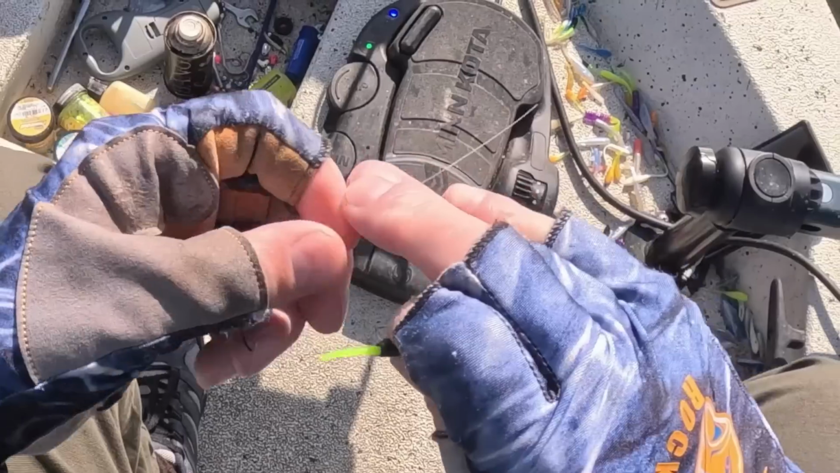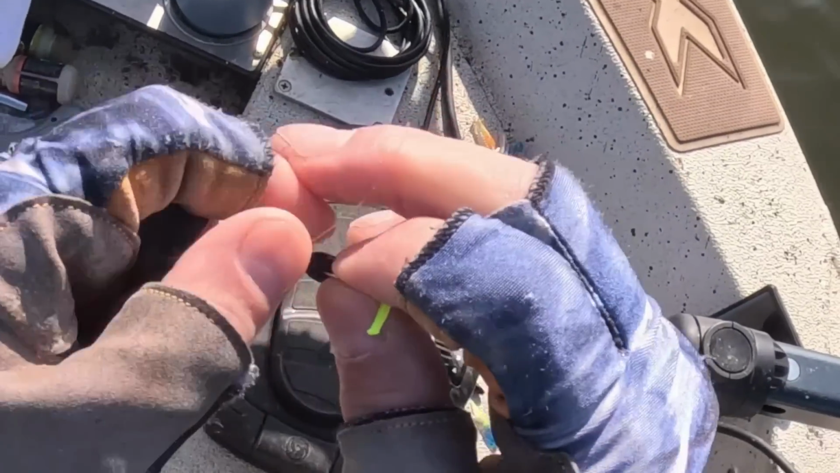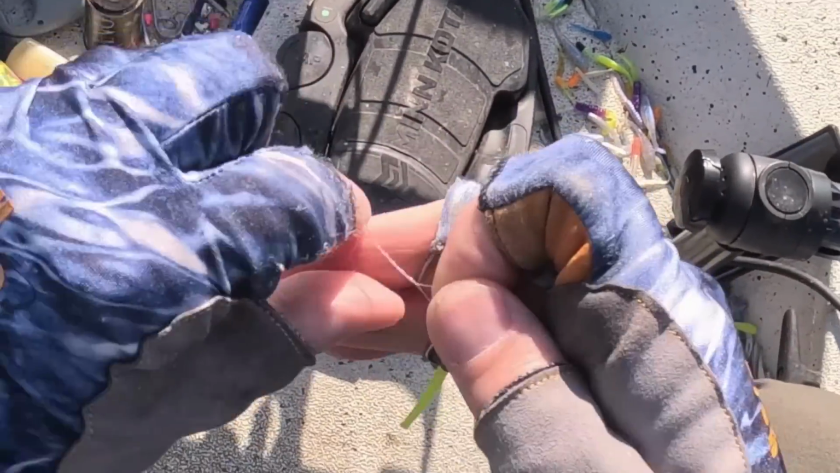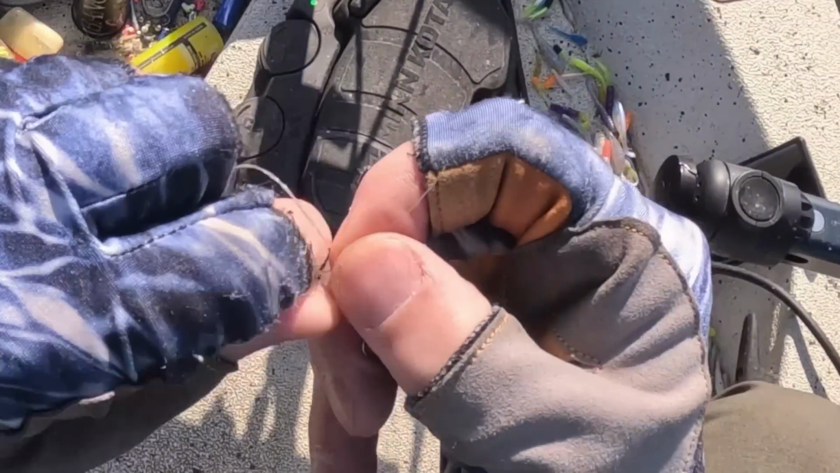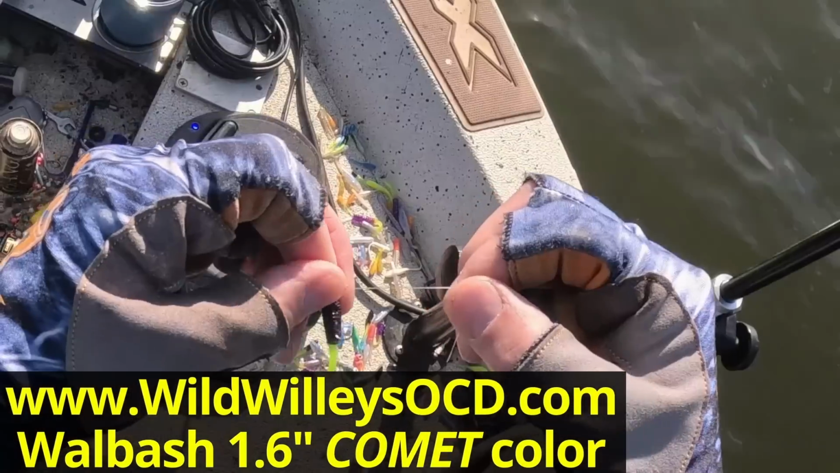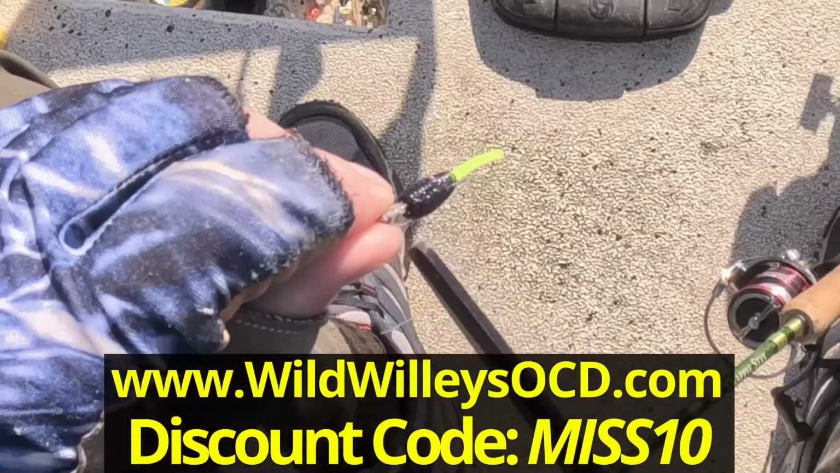So I got this little nickel-plated 1/64 ounce Trout Magnet jig head. It's made by Leland Lures, who also makes the Crappie Magnet jig heads. I'm not sponsored by Leland Lures, but they are great products that really work for me and trigger bites. Got it with the Wild Willie's OCD, the Wabash, a 1.6 inch soft plastic. And I cut off that little fork tail, so I made it even more finesse. I think it was giving it too much action.